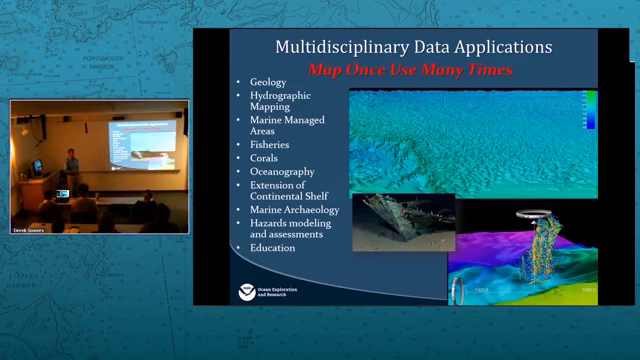So the data that we collect, both with the mapping systems and the ROV, is really applicable to obviously many ocean marine science uses. So we really follow this motto of map once, use many times. We get the data out within 60 to 90 days of collecting it, and share it with as wide an audience as possible for a range of applications.